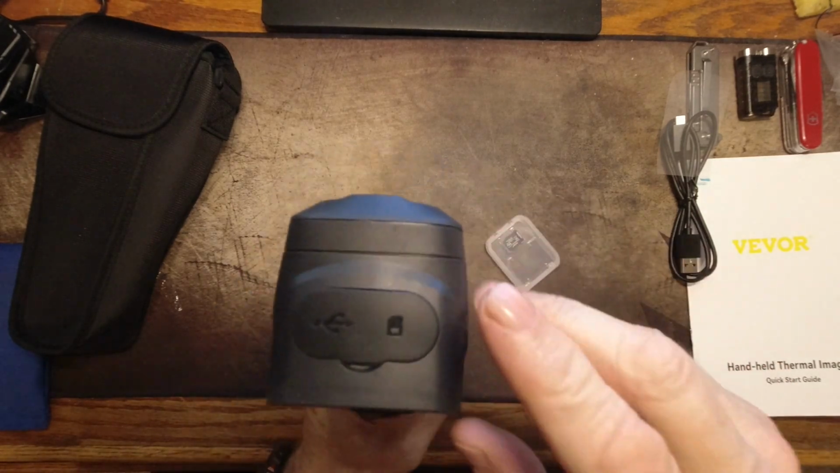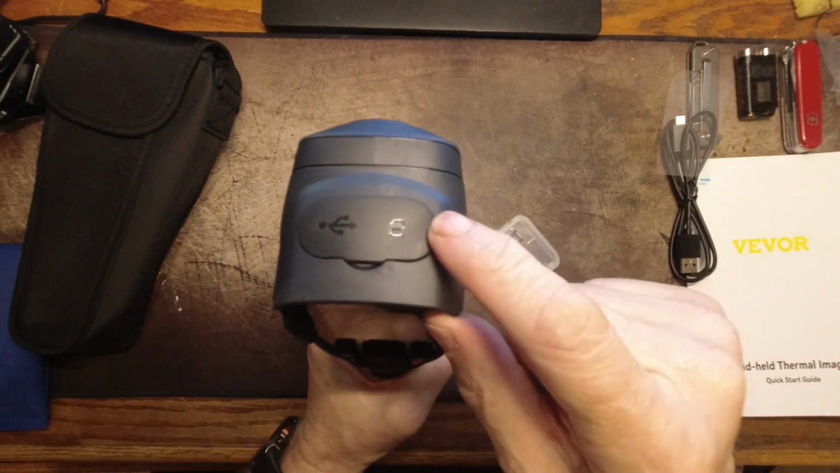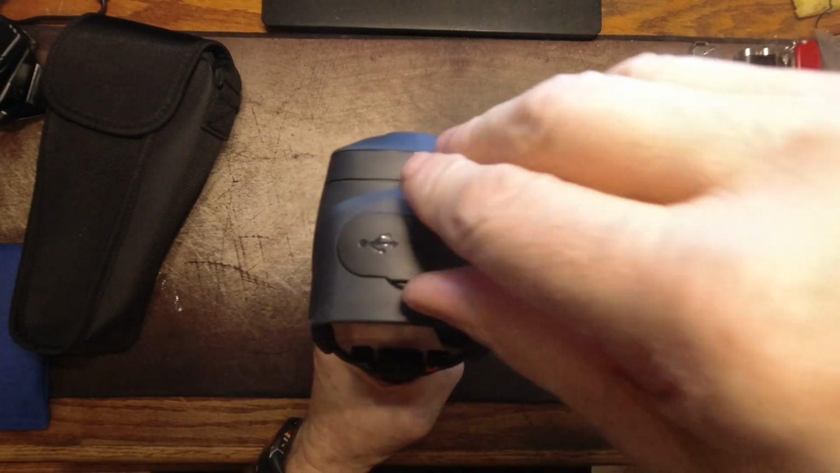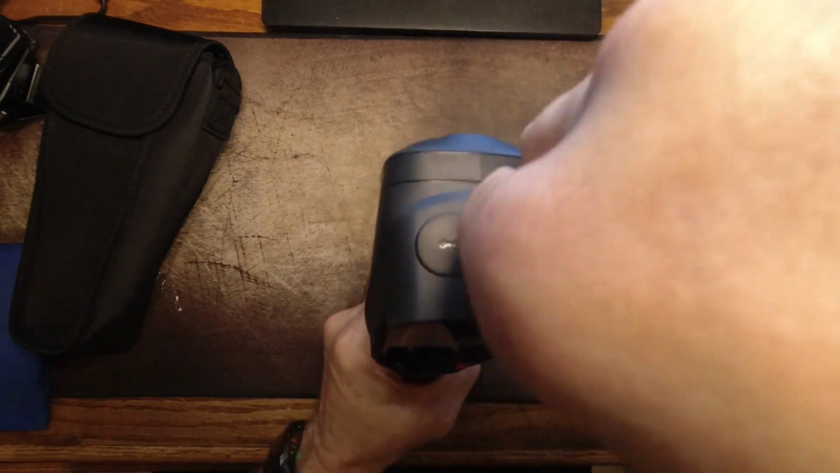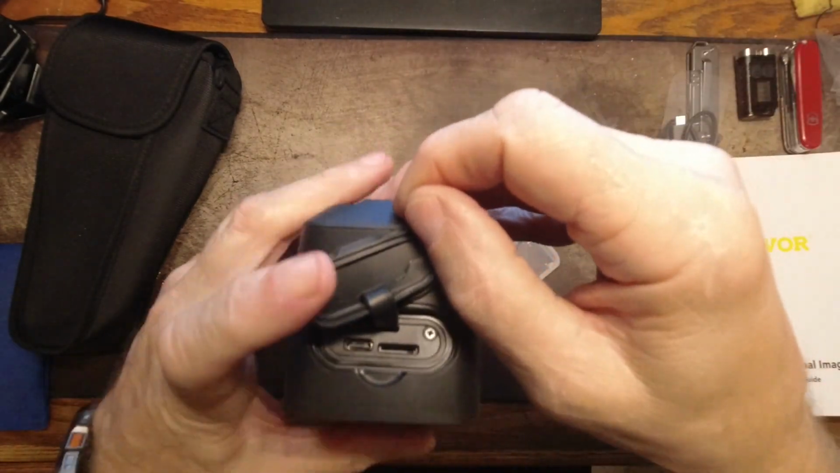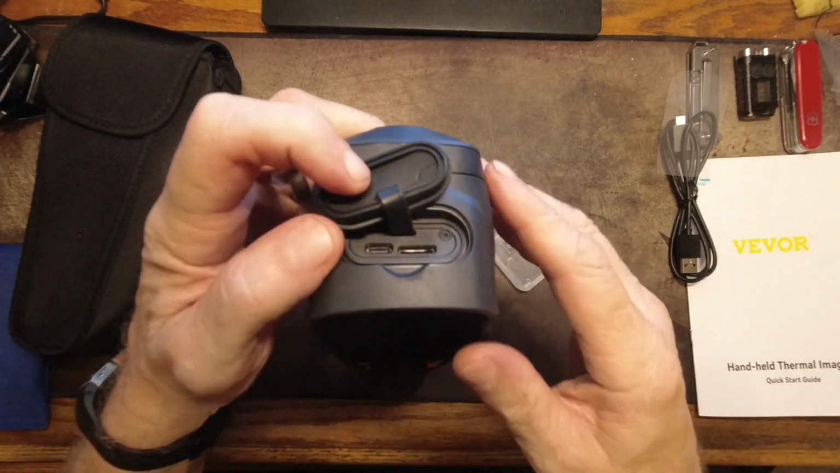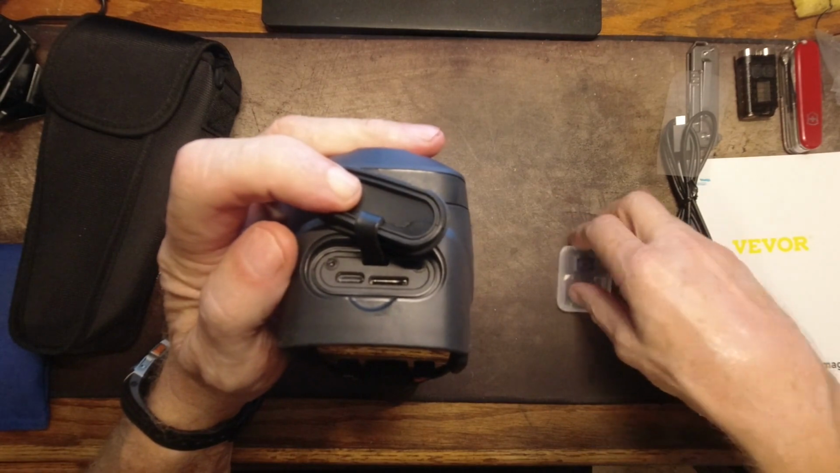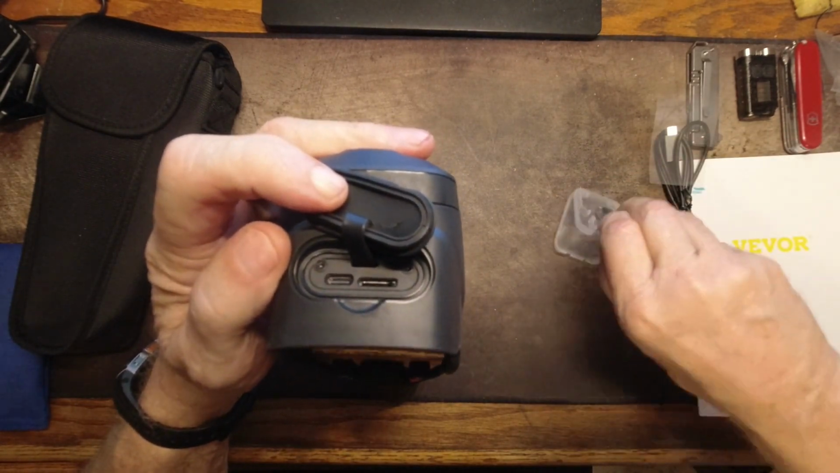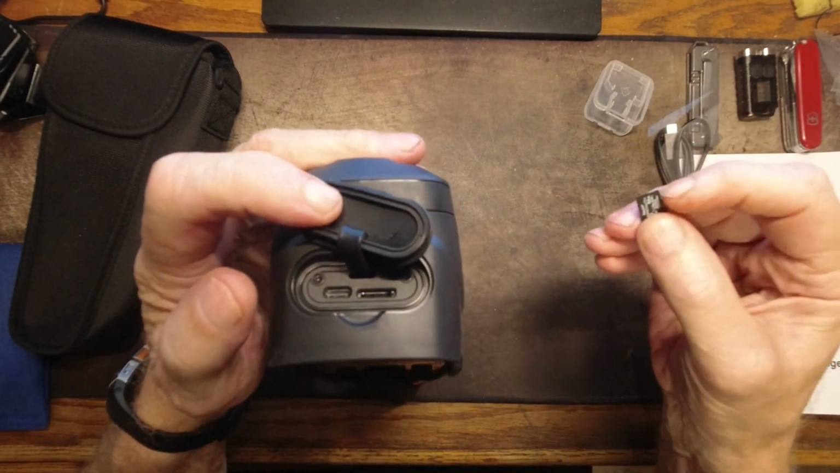So at the top of this, we have a rubber boot that has the USB symbol and the micro SD card symbol. So we're just going to pop that open. There we go. And we have the USB-C to charge it. You can also use the USB-C to transfer photos and video to your computer. And let's get that little card in there. There it is.